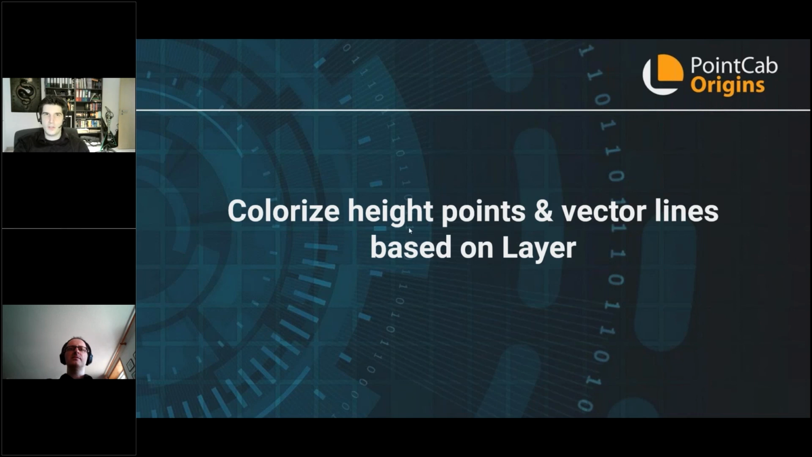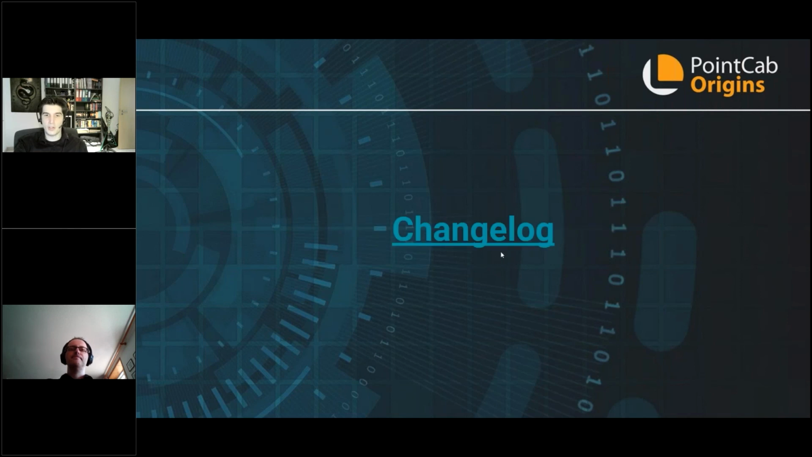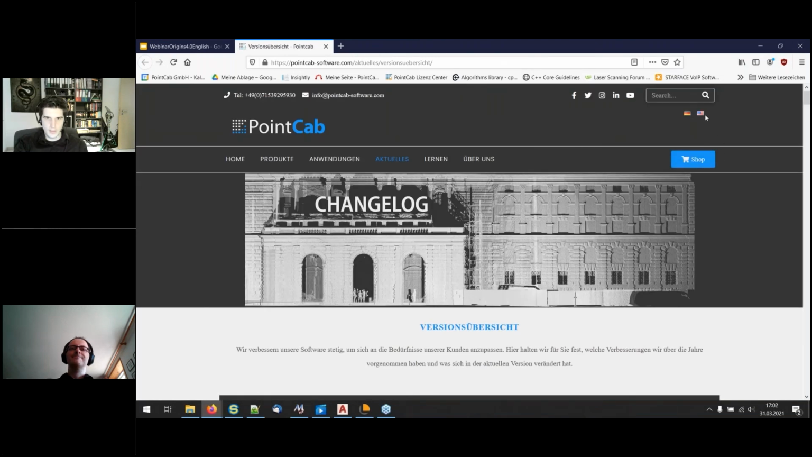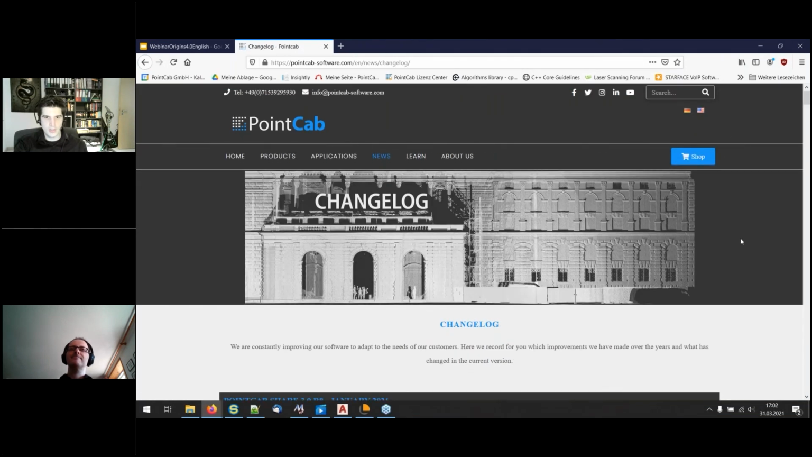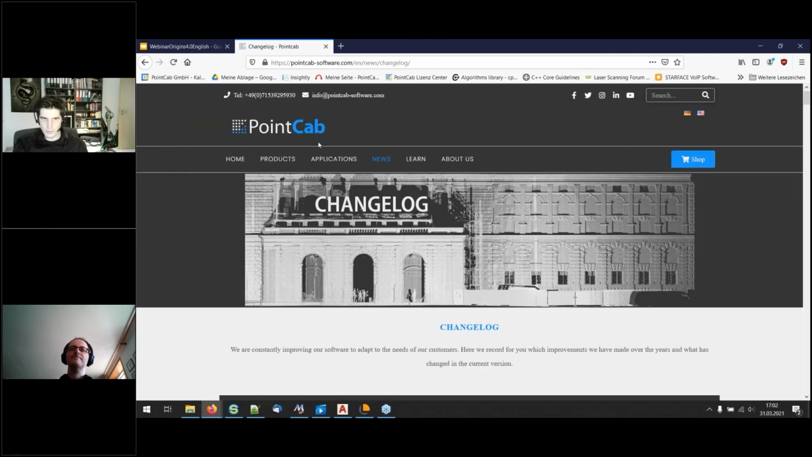What I've shown is you're able to colorize your height points and vector lines based on the layer in PointCab. The distance tool and the sketch text are now movable by clicking on them and dragging them around. But please check that all out in our changelog on our website. I think this is the English one, so let me change to the English one. So go to news and there to changelog, and then you can see there all new features we have provided to you. And with that, I'd like to close and give the last word to Chris McAuliffe, please.